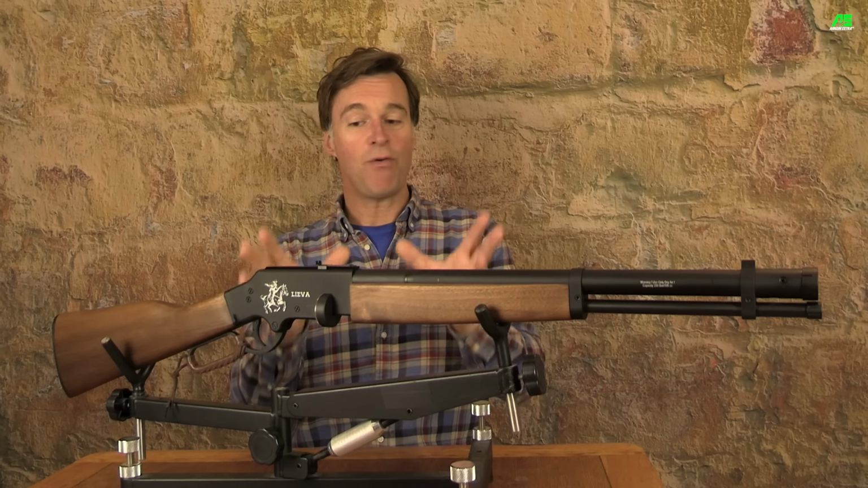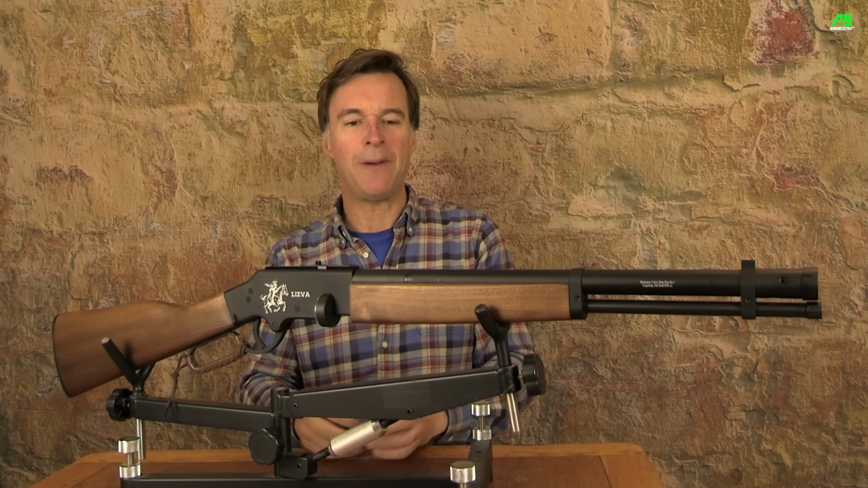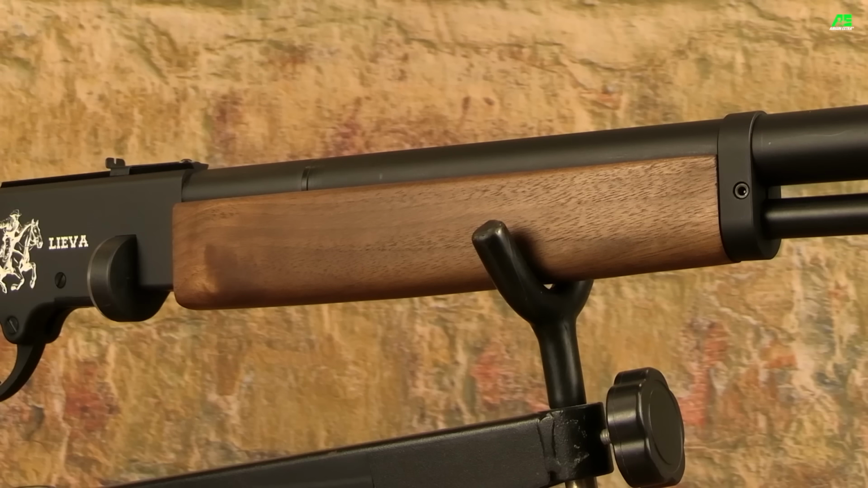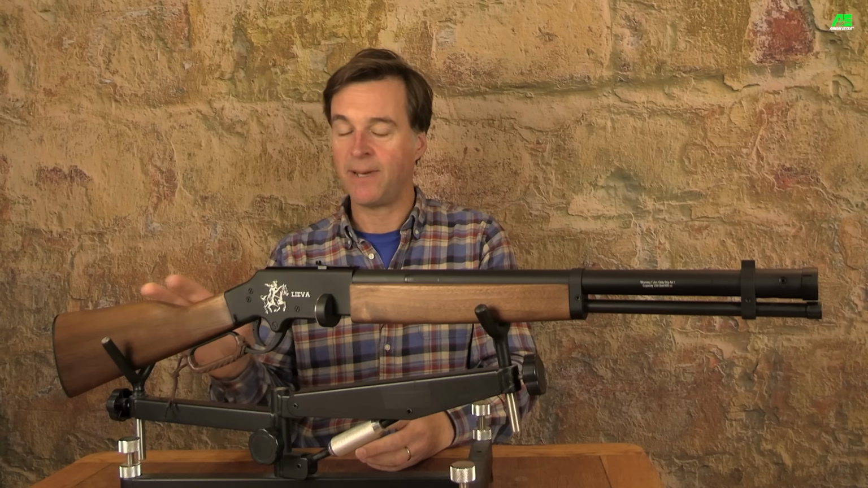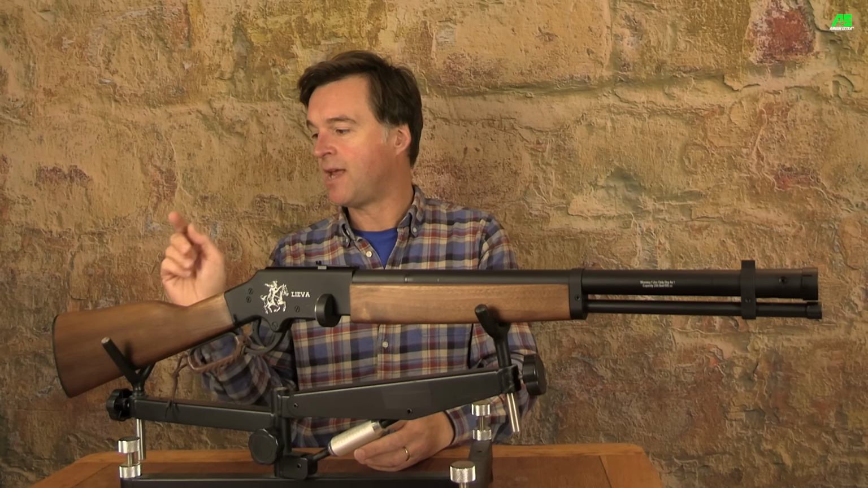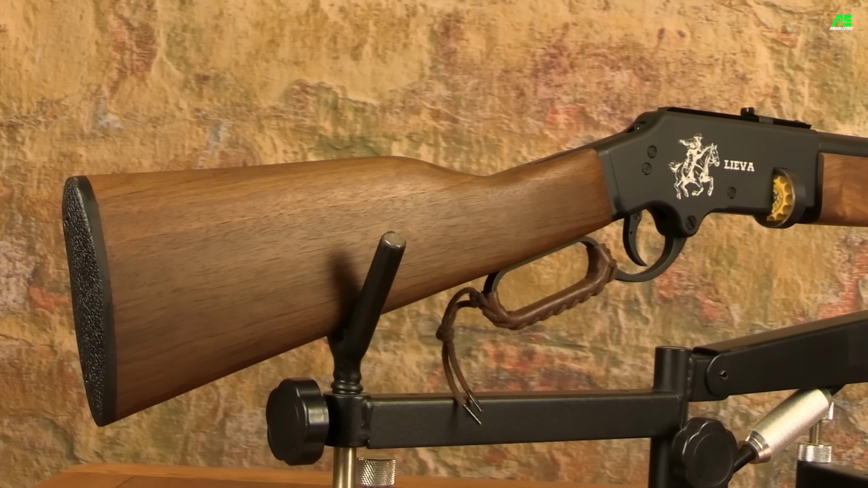The design of the woodwork is pretty simplistic, but it is a lovely bit of Turkish walnut. So yeah, the fore-end section is quite basic, but it feels good in the hand. The butt section of the stock is equally simplistic. The cheek piece is quite low and it's finished with a hard plastic pad, but although basic, it is just right for this airgun's overall styling.